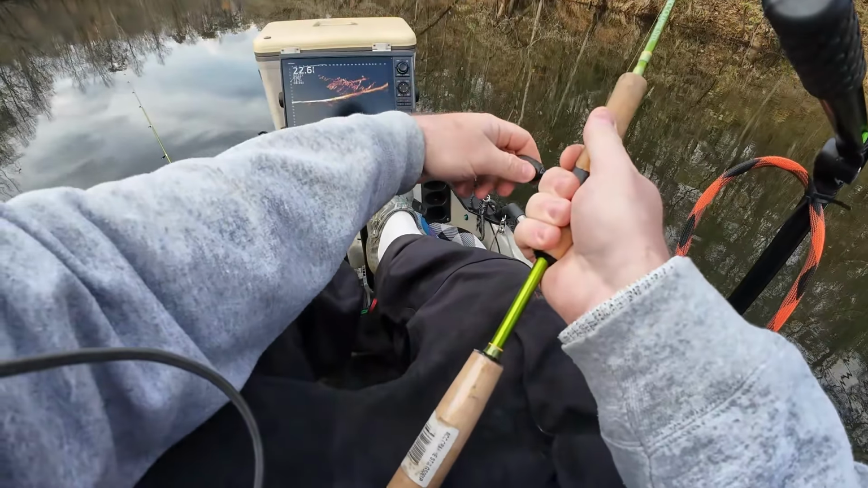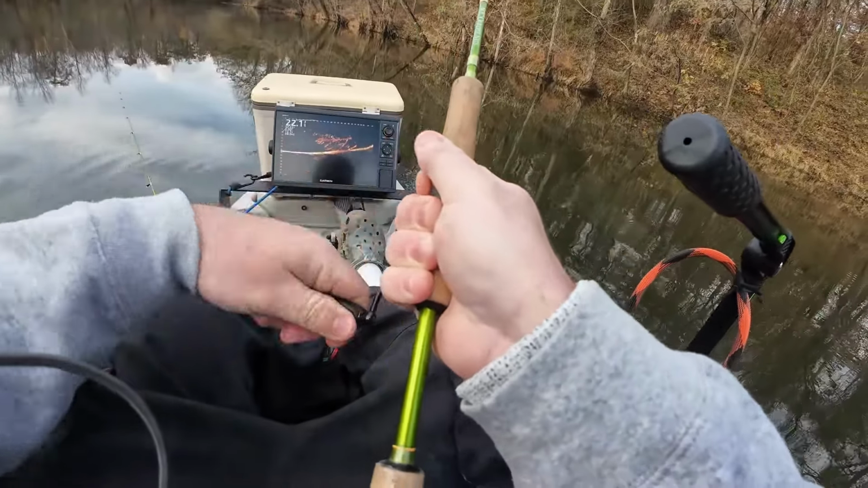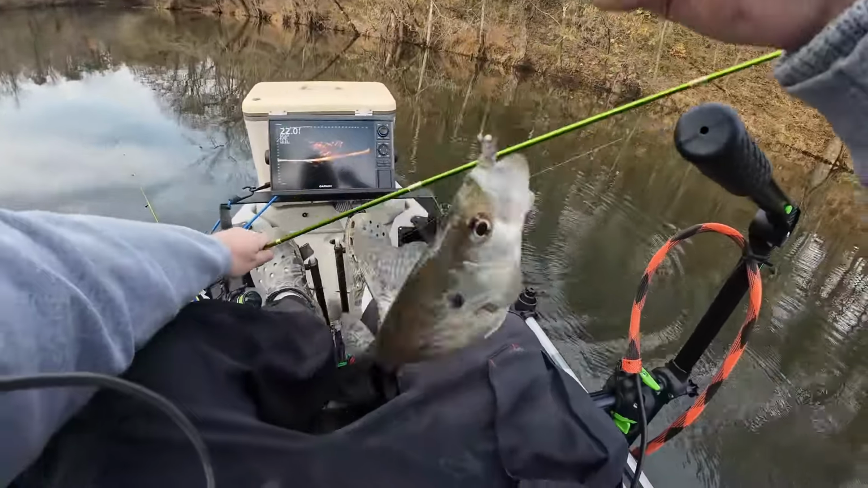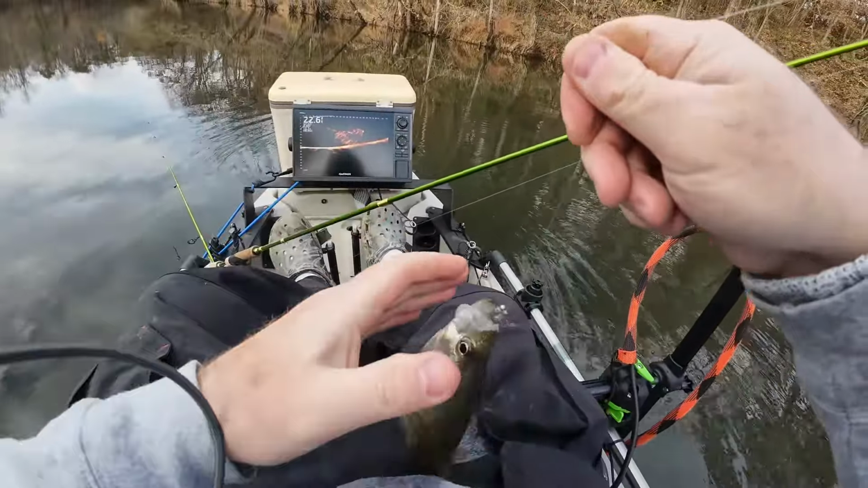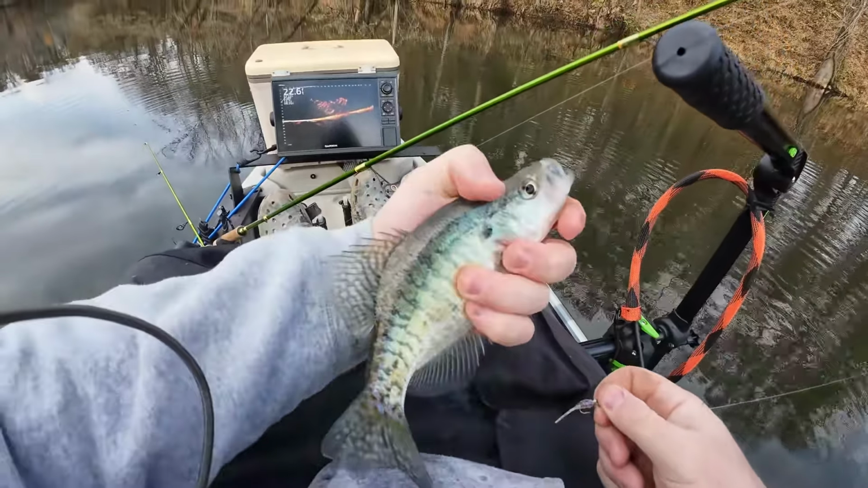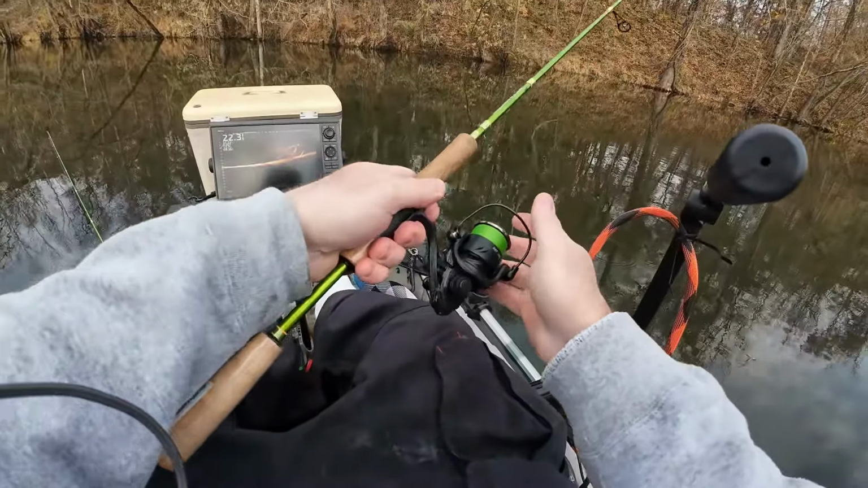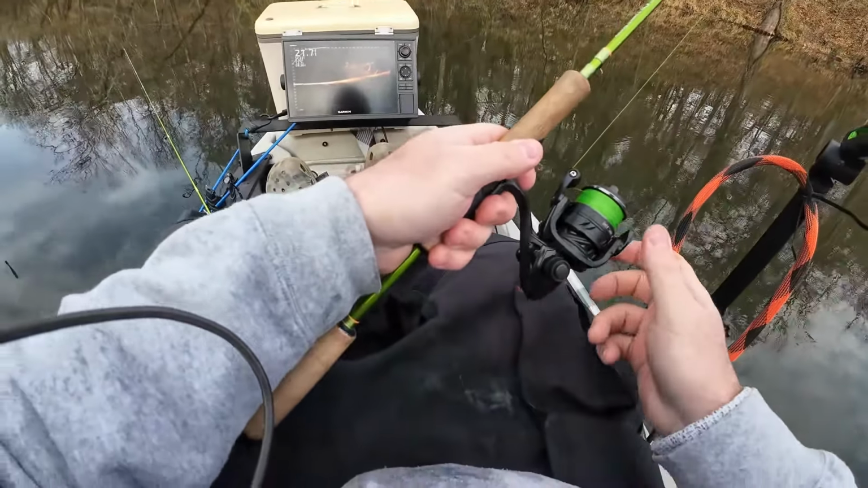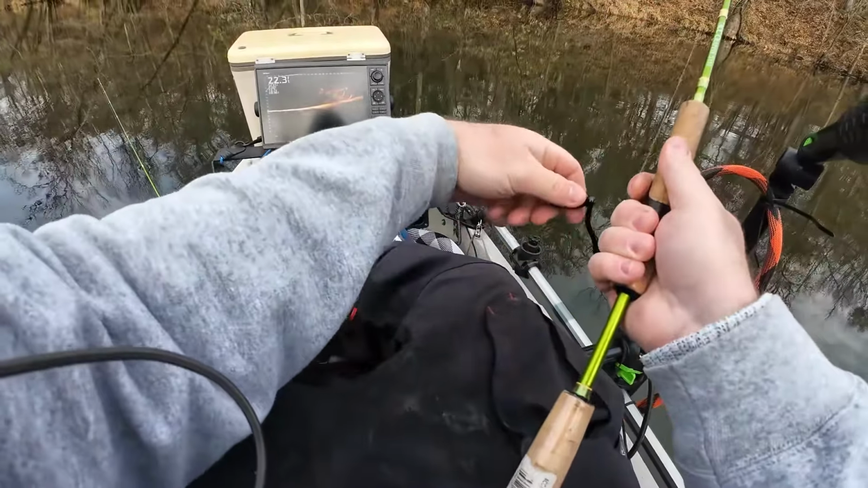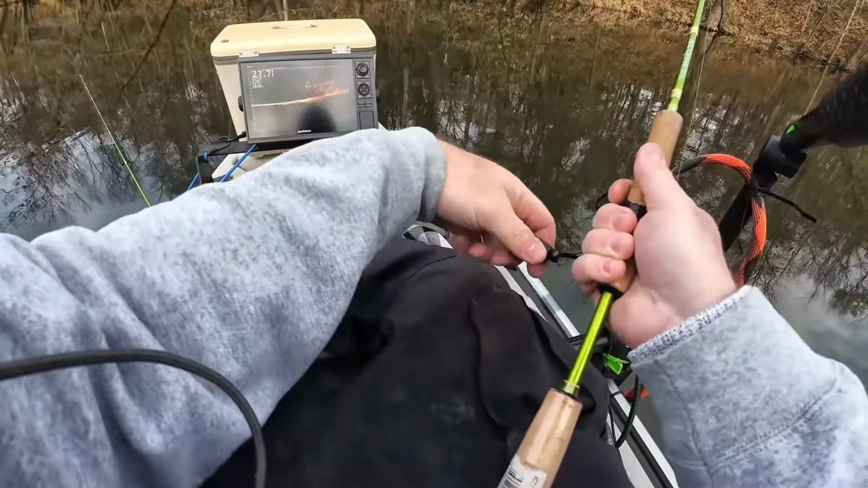Might be some big ones in there. There he is. Feels like a pretty good one right there. Crappie, not a big one. Still catching them out of this trio. Ain't been no great old big ones yet to keep. There's another one though. Ooh, we'll throw it all the way across it. More of the small one than anything. They're biting the small one though.